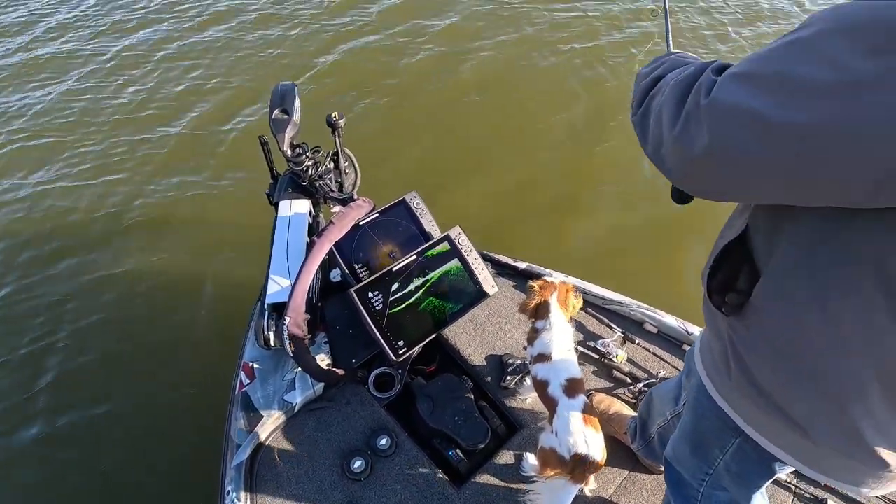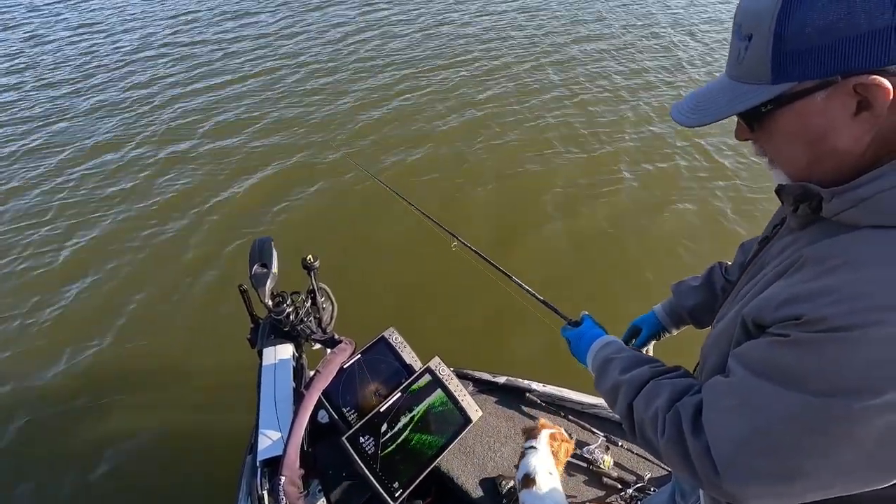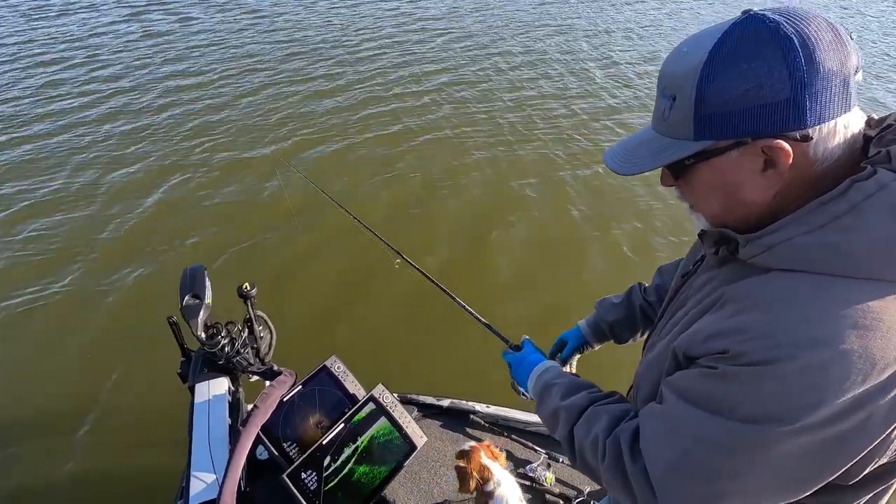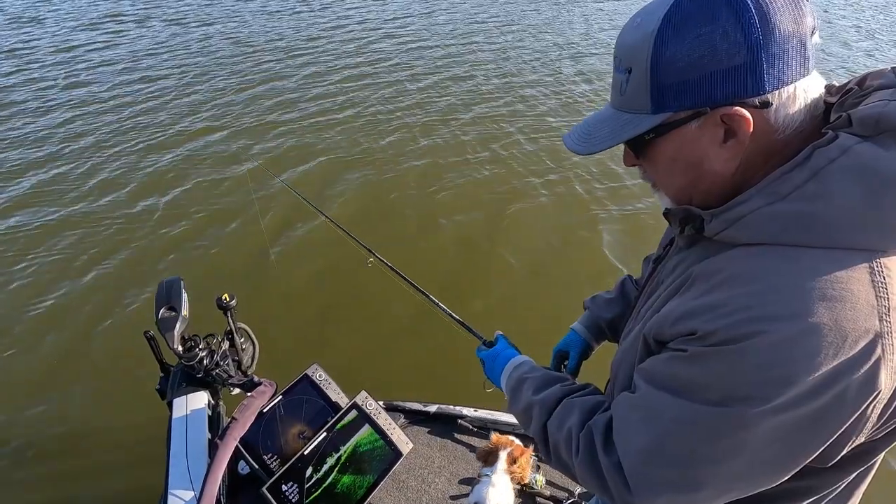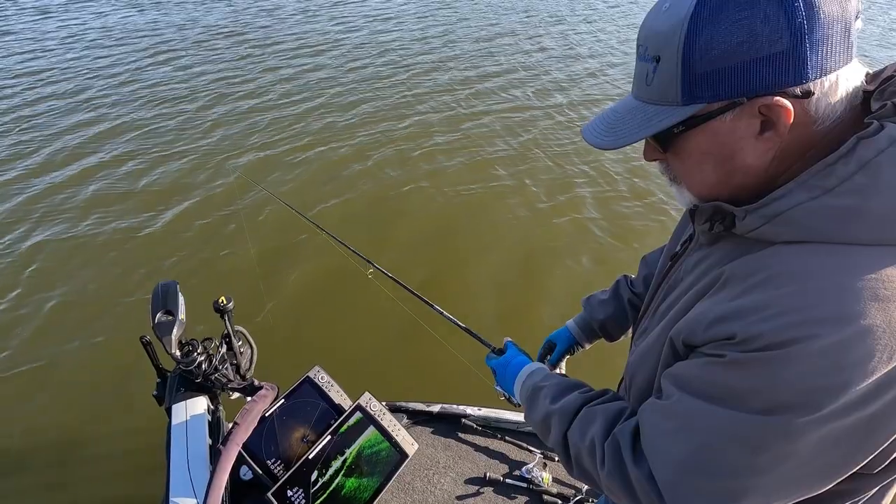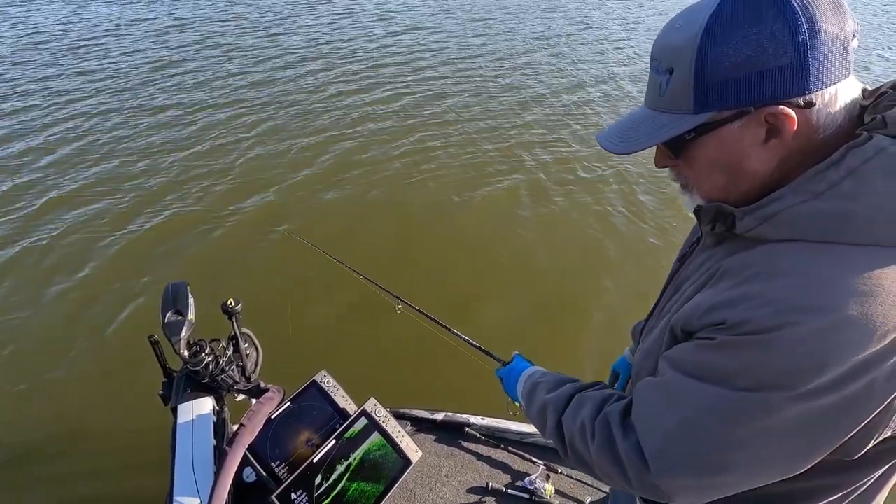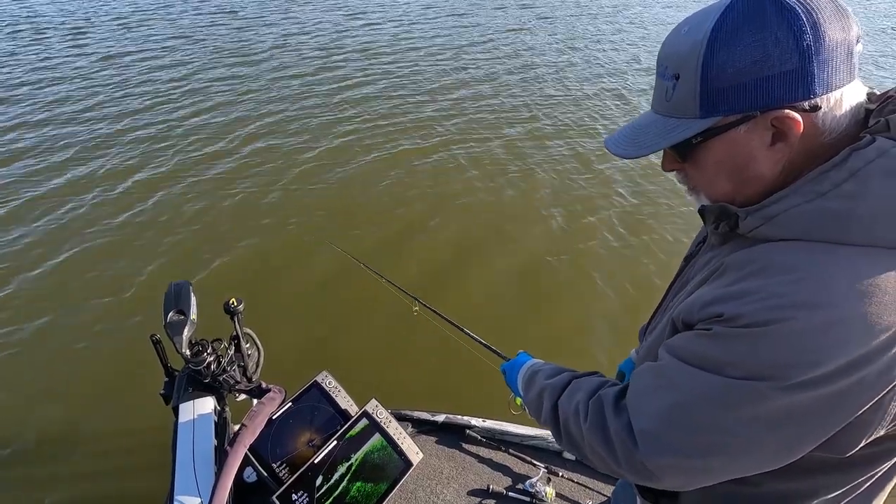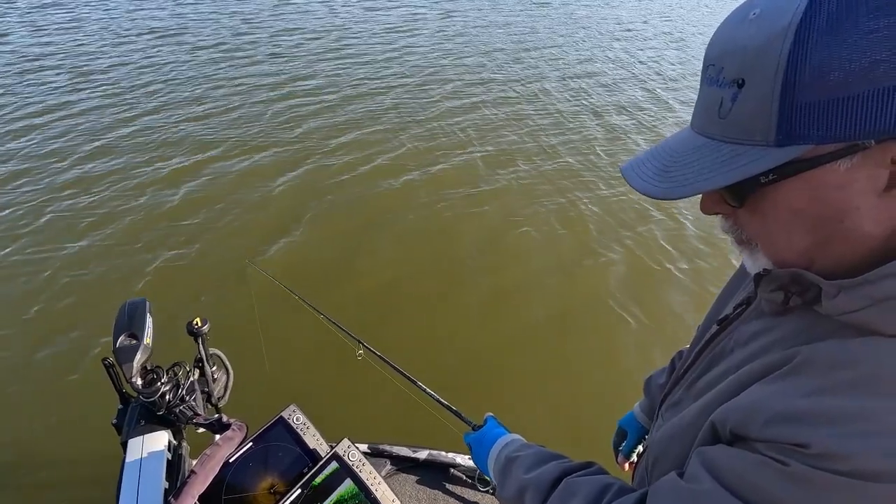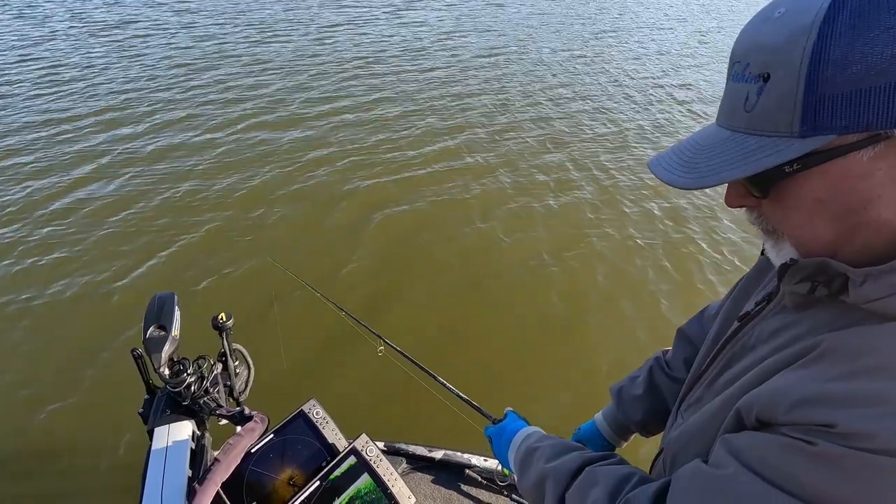Going to do it again. Ooh, there's a big one right there. I just came on the side of it. I don't know if it's a crappie or not, but it's a big fish. I'm just going to let this one sit there for a minute. I know I'm close enough. If there's one bite, he may come out and take a shot at it.